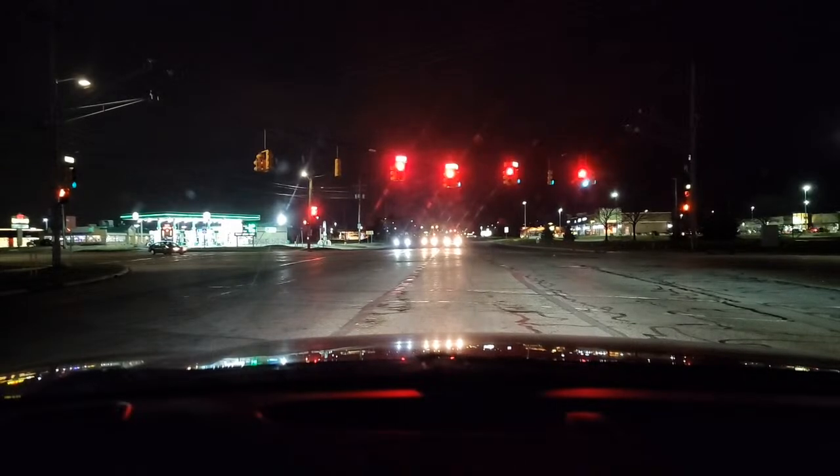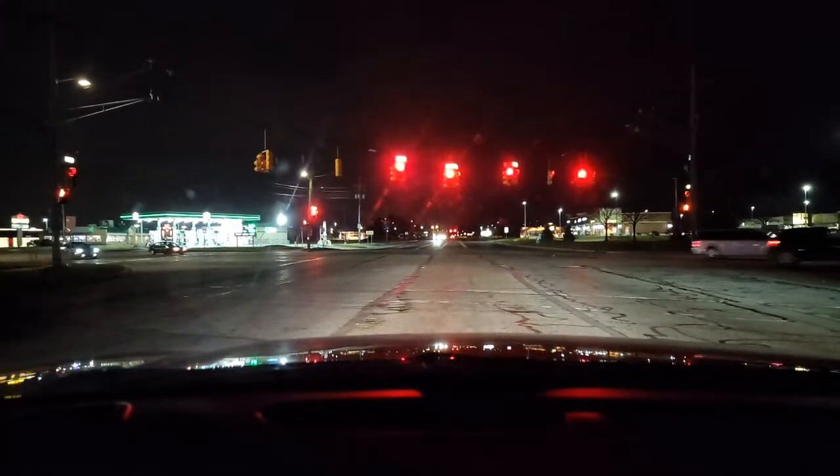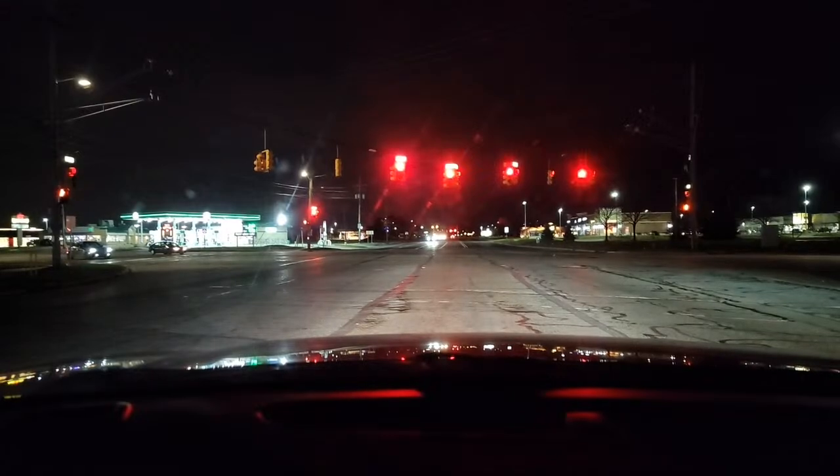So this is a double left turn. I'm in the outside lane. When I make my left turn, I'll be to the right side of the street to confuse you further. On your road test, if you turn in the wrong lane, automatic failure, you could cause an accident. See how those two cars are turning? Kind of confusing. I try to take you in different areas so you can learn about right turns, left turns, roundabouts.